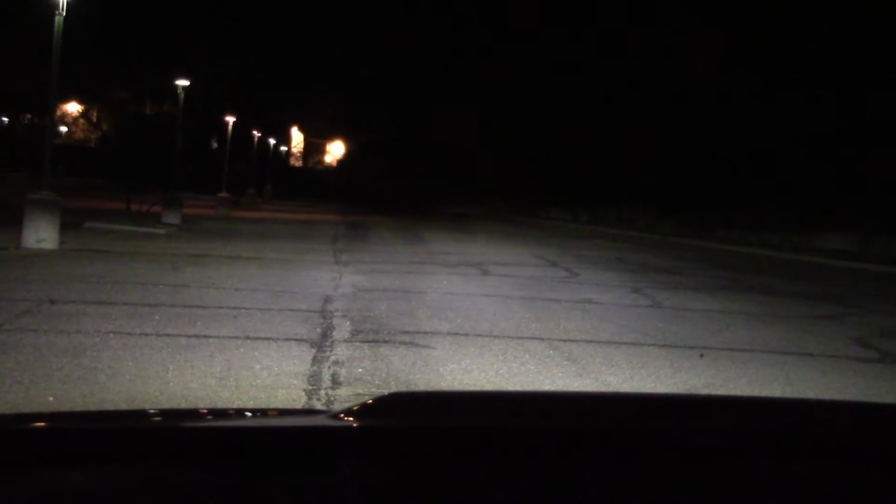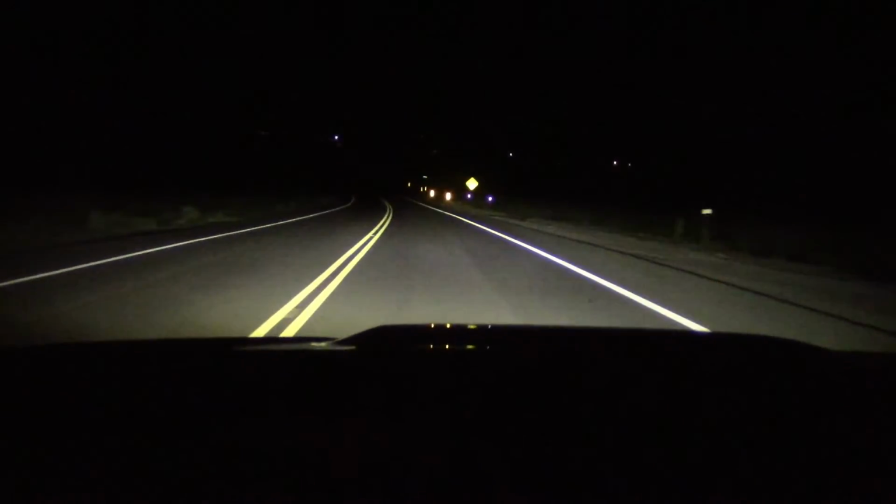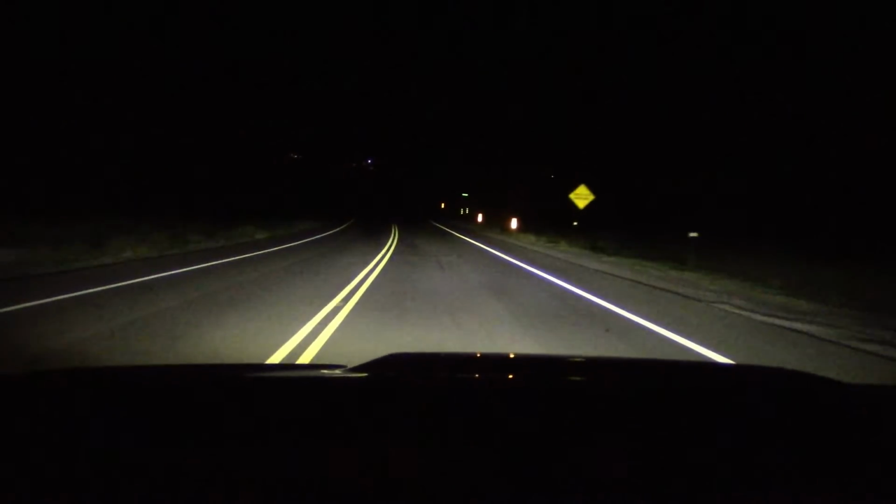However, there is another feature we haven't shown you yet. This car does have active headlights. That means the headlights swivel in the same direction you're turning the steering wheel, if you turn it on in the infotainment system. If you don't, you won't have it. Comes in handy when taking corners, on curves like we're going to do a little bit later. So stay tuned.